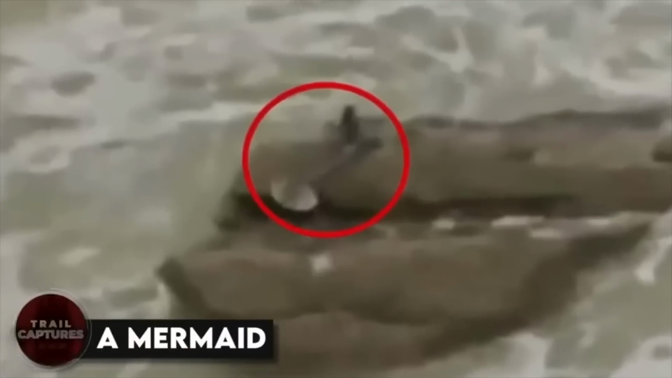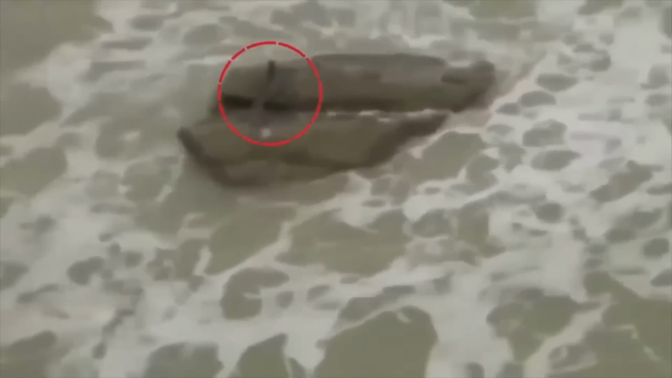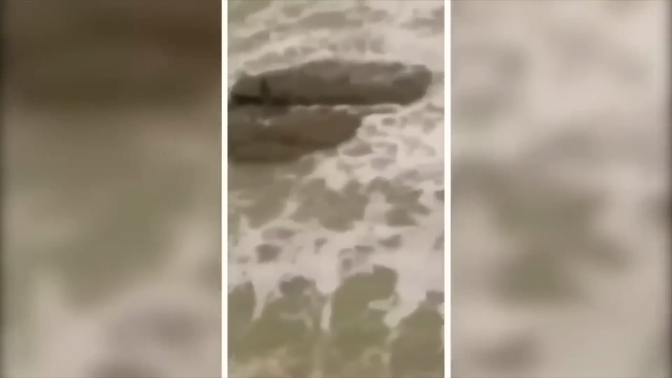A mermaid. Check out this crazy footage captured by some guys in Israel. They managed to catch what looks like a real-life mermaid on camera. The quality isn't great, but you can totally see the creature chilling on a rock before diving back into the water when it notices the guys creeping up. Do you think this thing was the real deal or just some kind of hoax? We want to hear your thoughts.